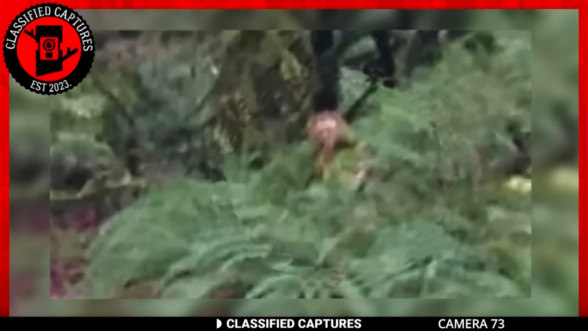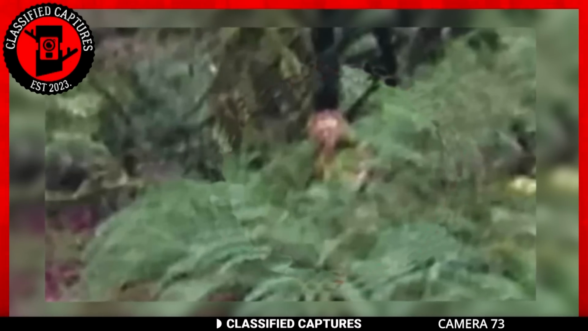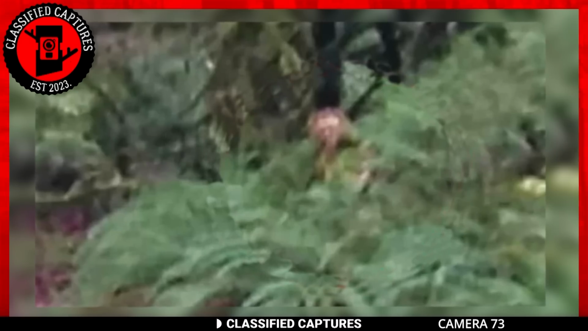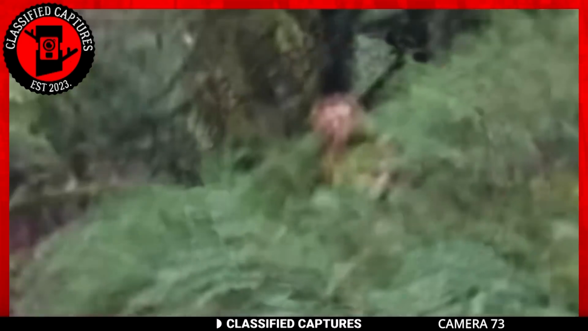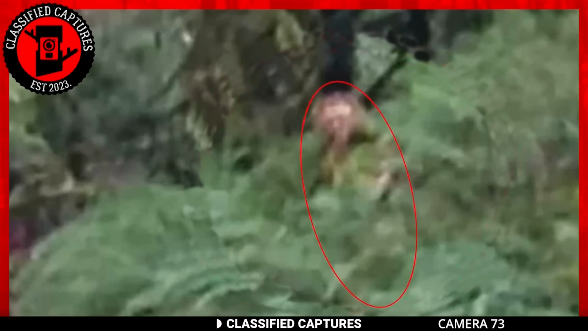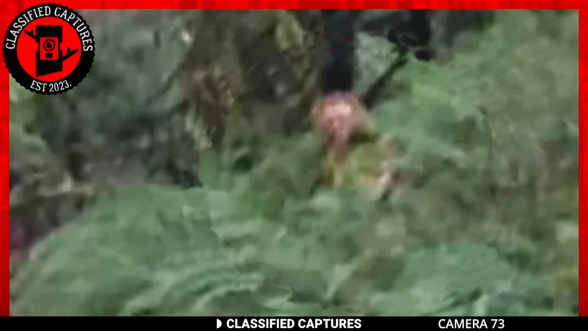Now, the first thought that might cross your mind is a bear. They're known to frequent wooded areas, but there's something peculiar about the way this creature stands. It's almost upright, which is unusual for a bear. They do stand on their hind legs occasionally, but not quite like this.